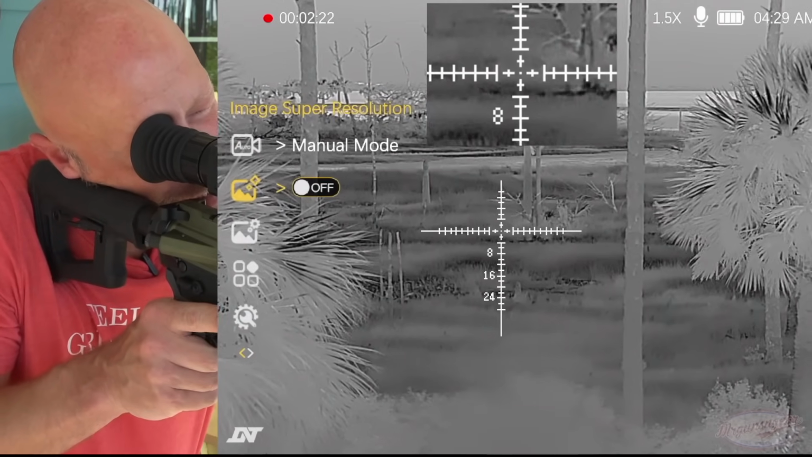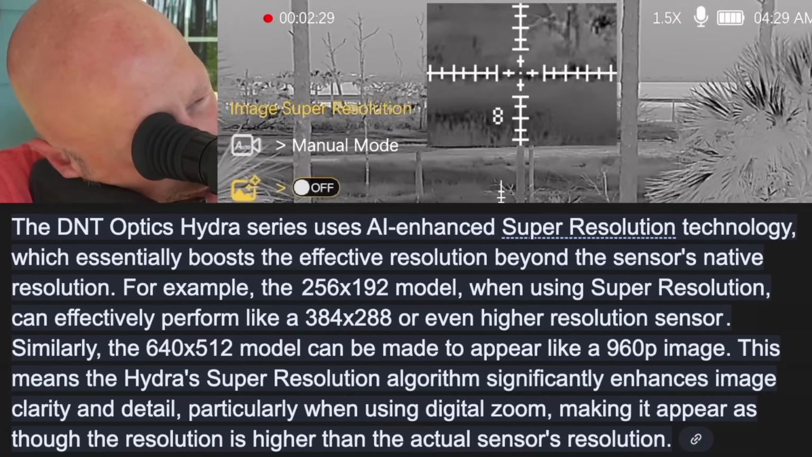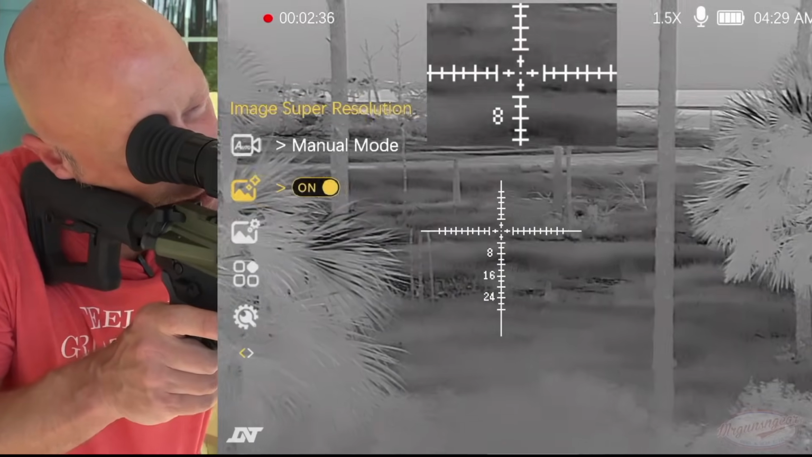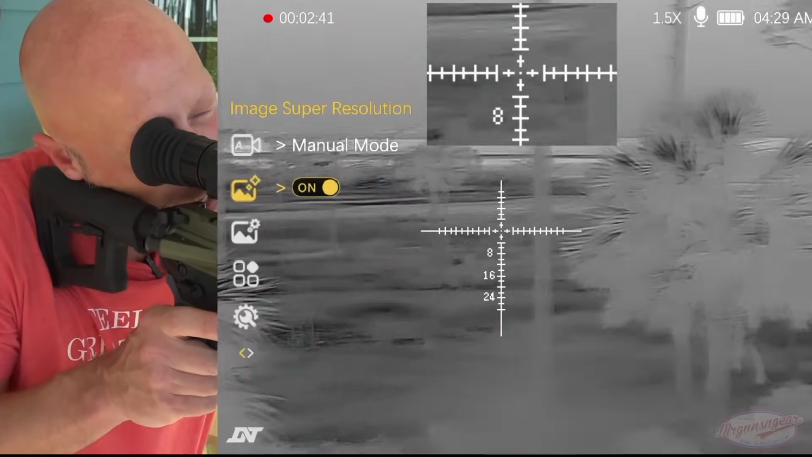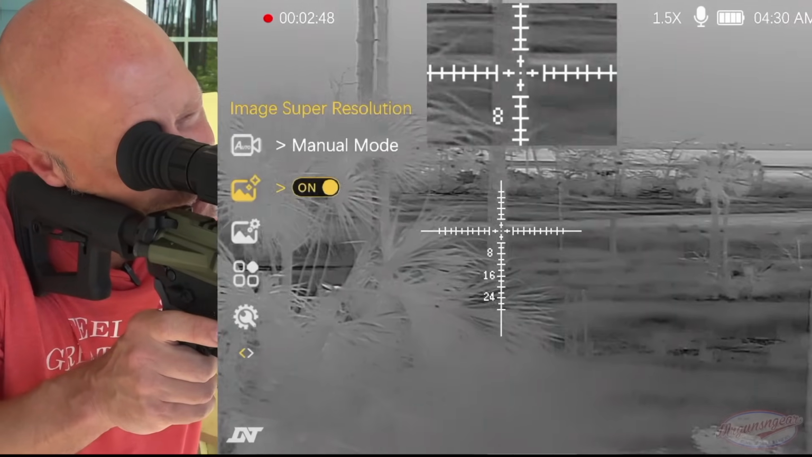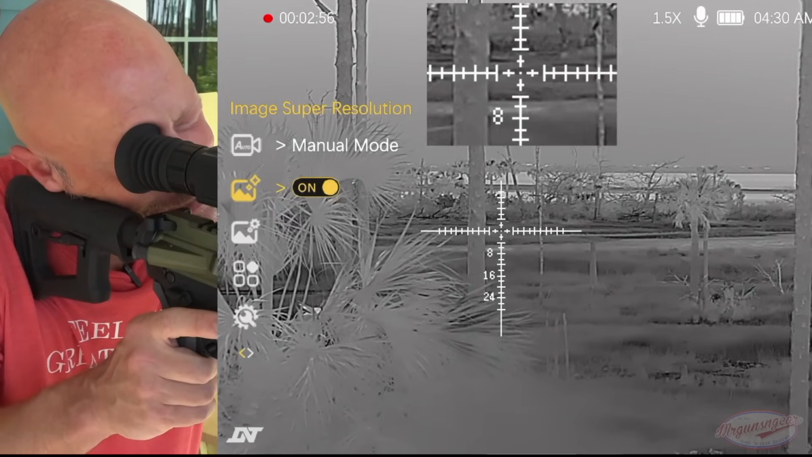So what this is, it's actually an AI feature that's built into the optic. It's built into all of them, and it improves the resolution. Depending on which model you have, it will improve it to a different degree. I should be rolling that in here on your screen so you guys can see that. But there you go. That's the difference with it on and off. So it definitely makes it look like a higher resolution thermal. It's very cool. I've messed with it. I haven't shot anything with it in terms of the shooting footage. I wanted to let that sort of be the manual and then give you guys the aha moment, if you will, right there. And I think we did that there. So let's just turn it off again to give you an idea.